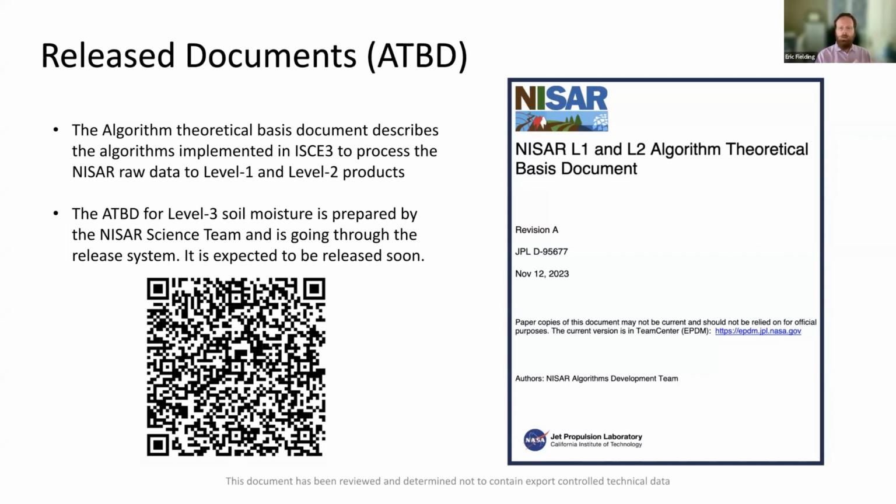We don't expect any major changes, but there could be some small changes. The level 3 soil moisture is still going through the release system. It's more complicated. This was added by the NISAR science team working group process at a later stage of the mission development, so it's a little bit behind the rest of the software development.